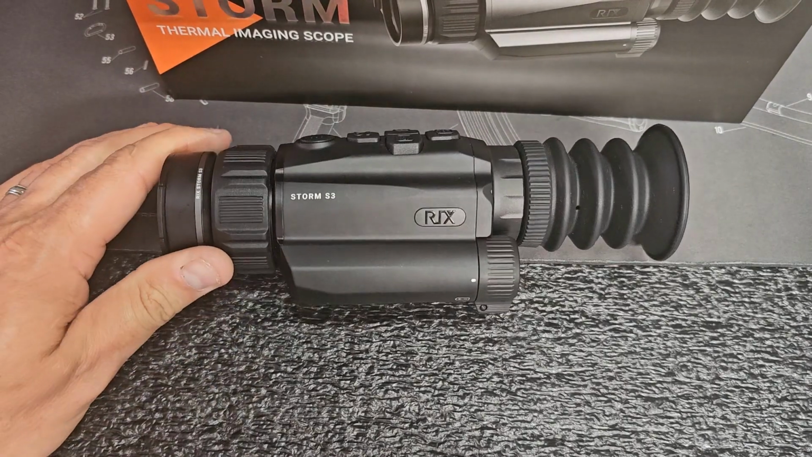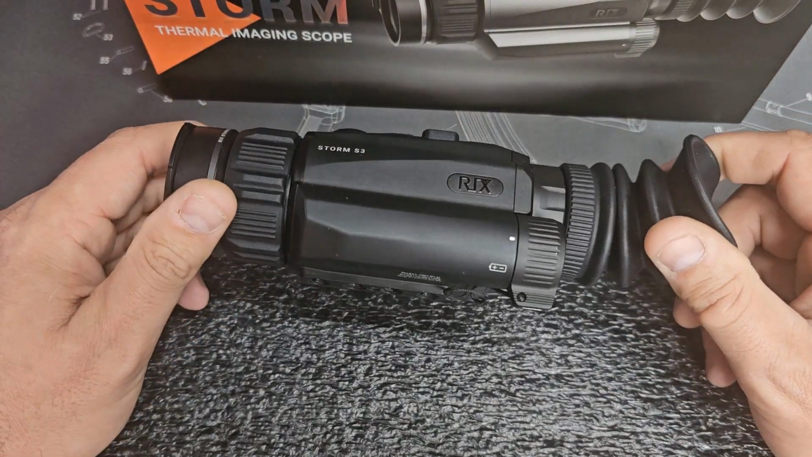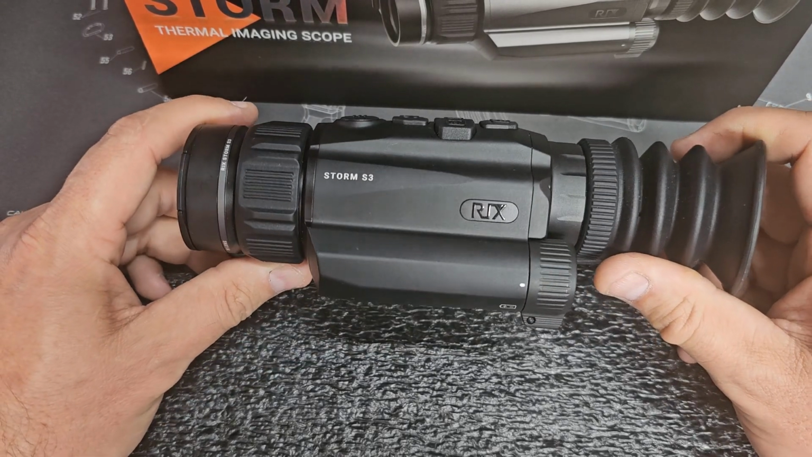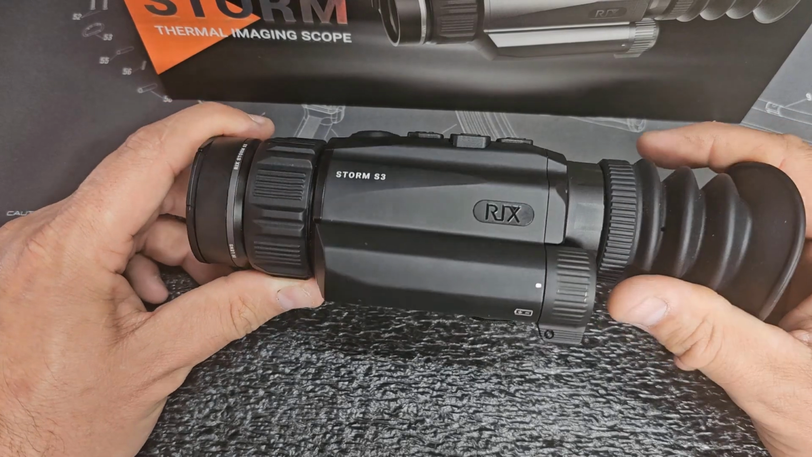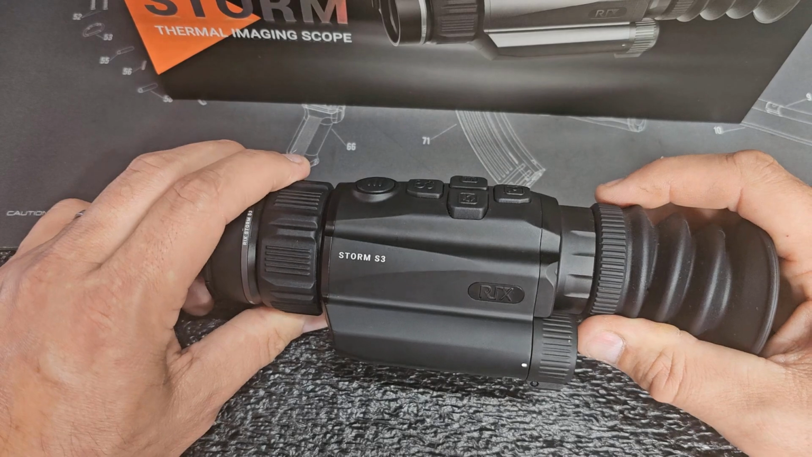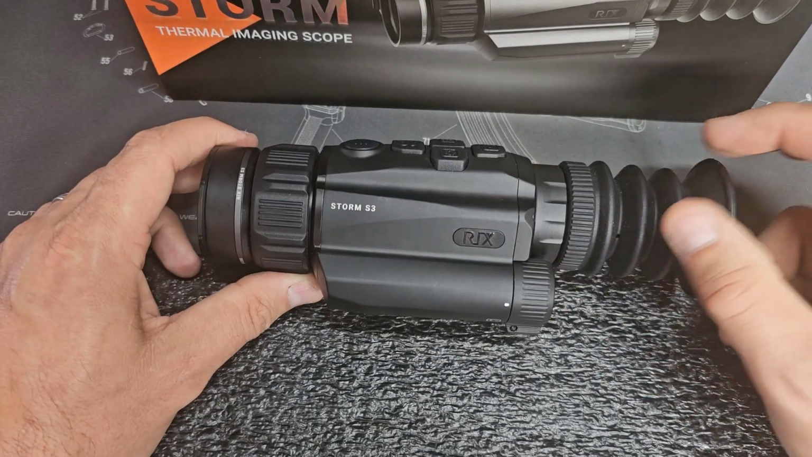All right, so testing complete on our RIX Storm S3, our thermal optic here. So what do we think about it? And I'm going to be honest, it is pretty darn nice. The clarity that this thing can render is pretty amazing. The technology that we have access to nowadays as shooters and gun enthusiasts is pretty remarkable, I'm not going to lie. And this one definitely holds true. That additional resolution, it's pretty wild.